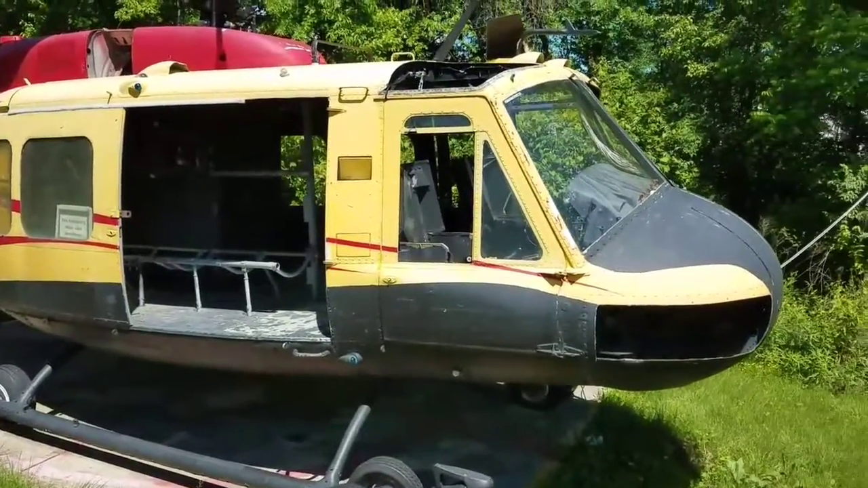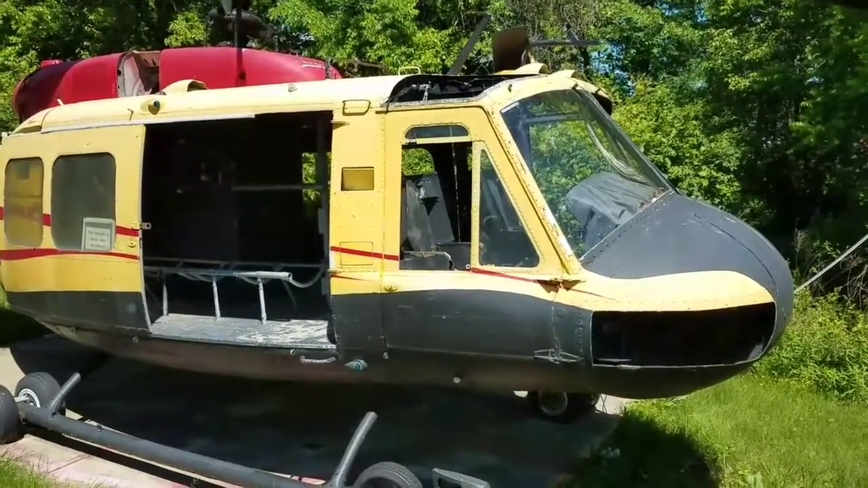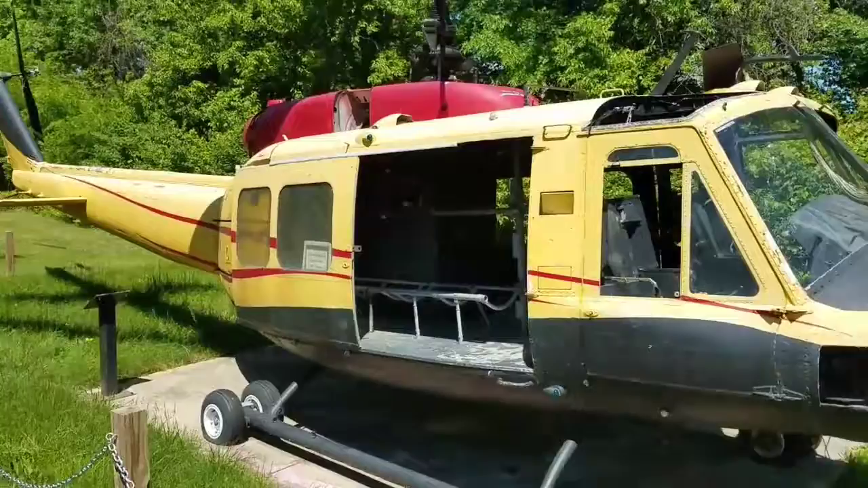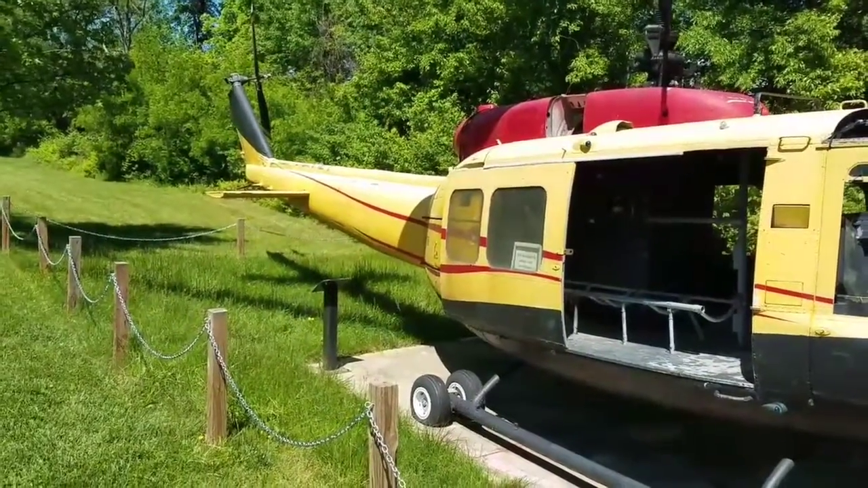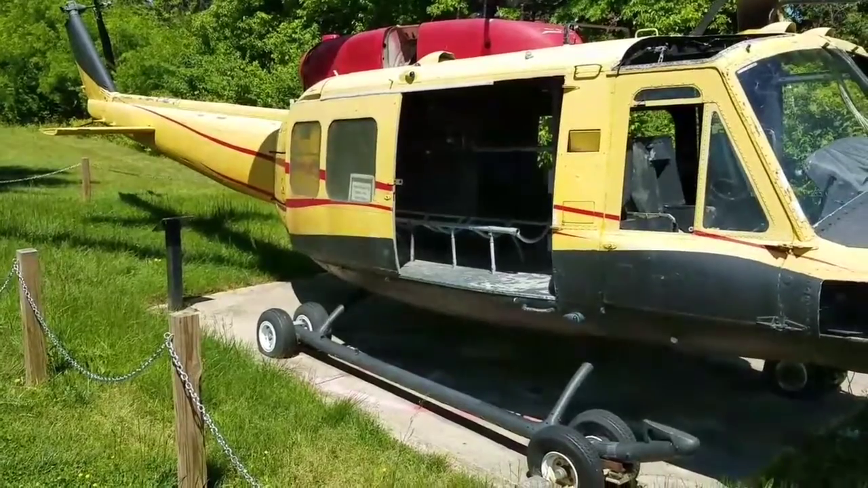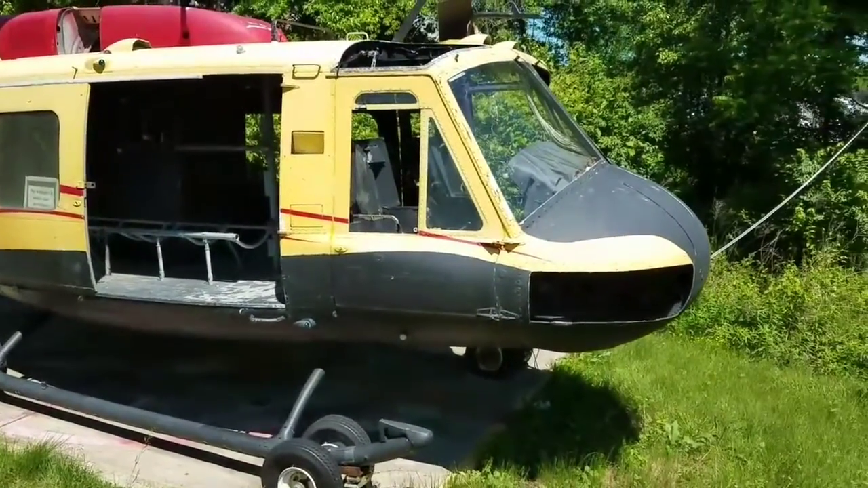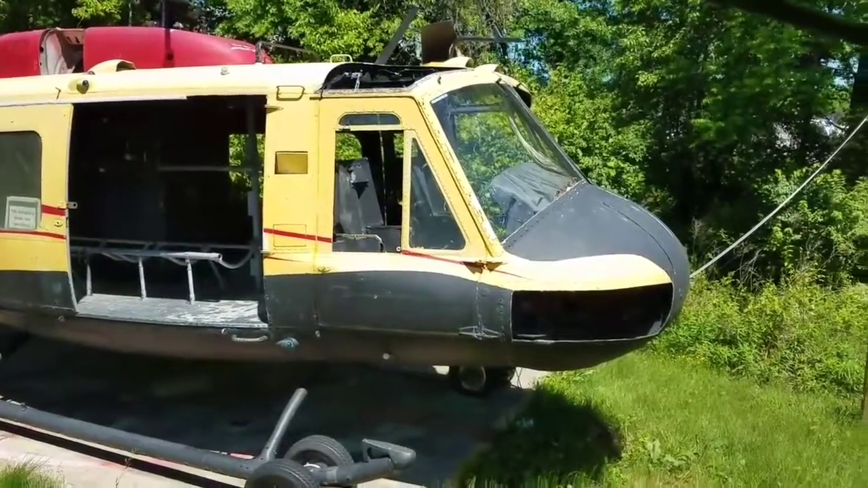So this is my target. It's a UH-1H Bell Huey Helicopter. This particular helicopter has seen action as a rescue helicopter, a surveillance helicopter. It's performed nighttime operations, and it has also been used for military training.